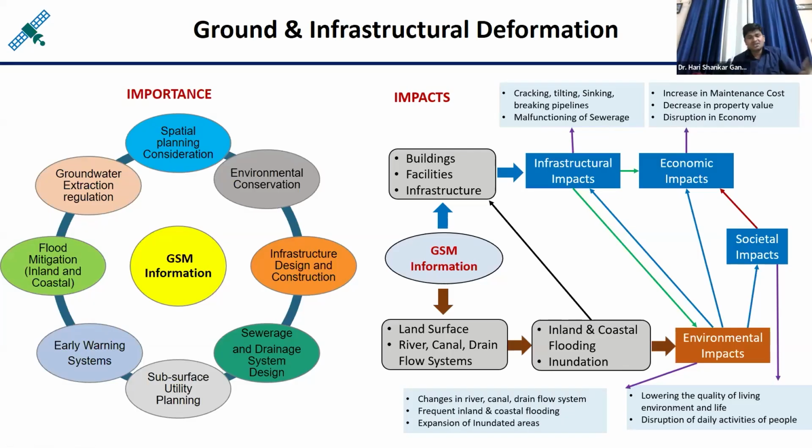So if land surface movement is happening, infrastructure is getting impacted. If infrastructure is getting impacted, then infrastructure is associated with money or the economy, so economic impacts are also there. And the economy is associated with society, so it has societal impact. And it has environmental impacts also.